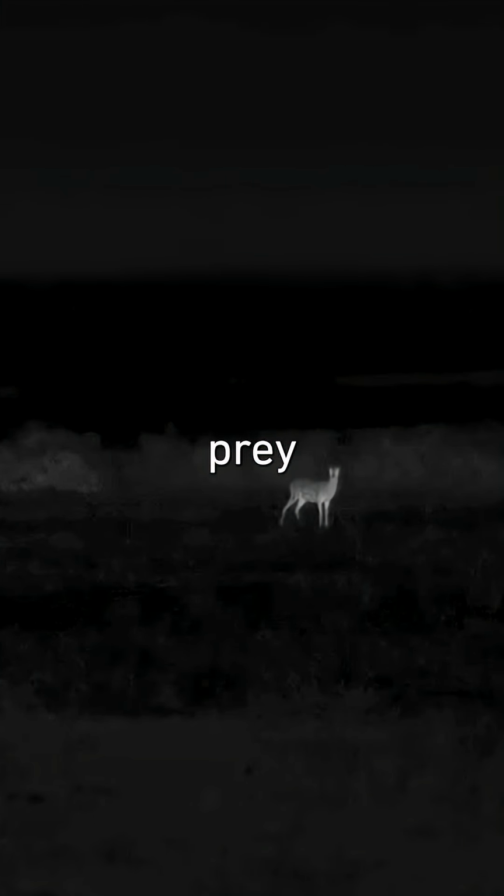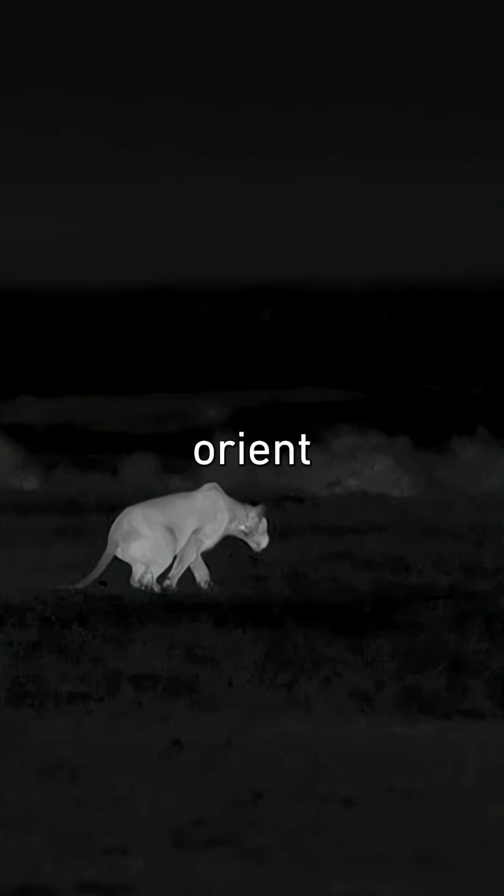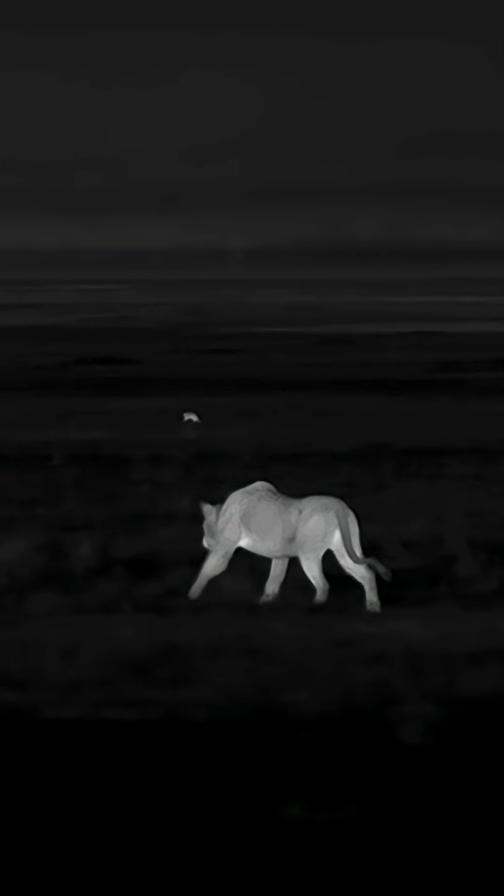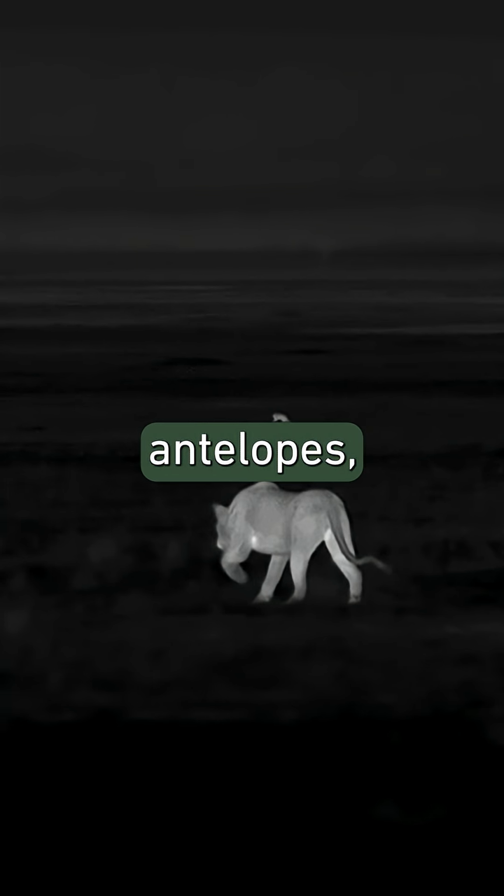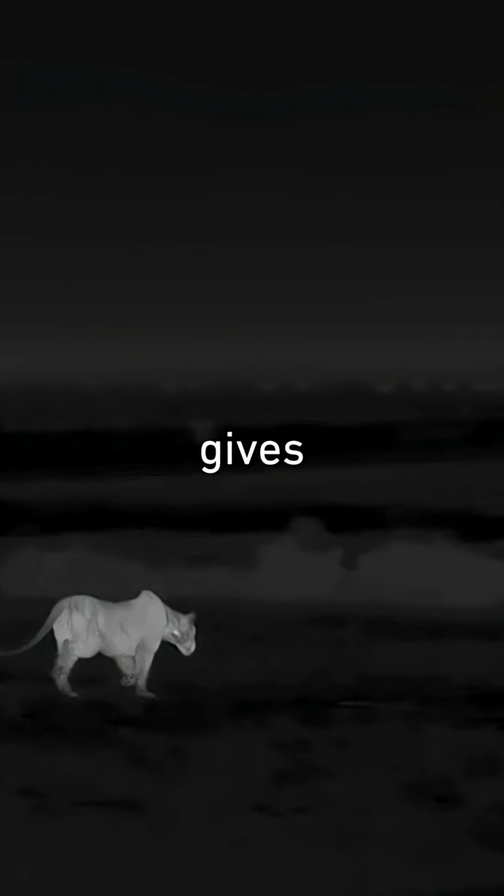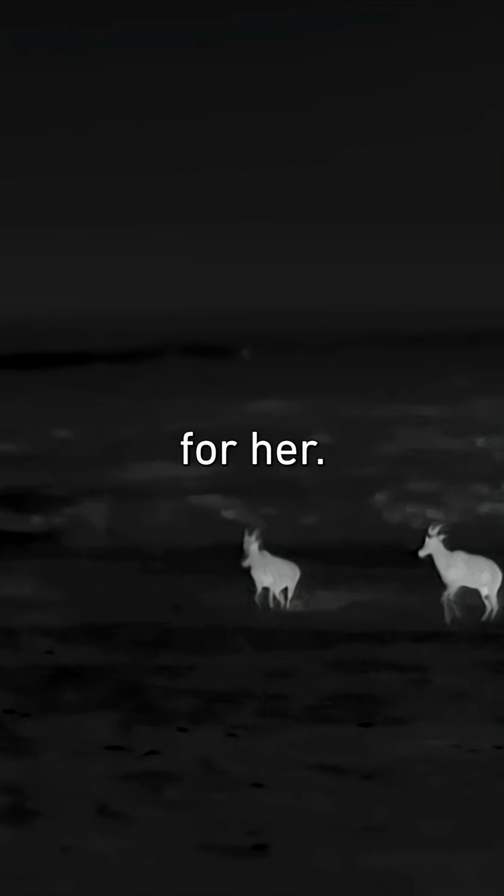Neither predator nor prey can see much. They orient themselves almost entirely by their hearing. Her sister targets the antelopes too, approaching from the opposite side. The sound of the first attacker's tread gives her away. The antelopes are too fast for her.